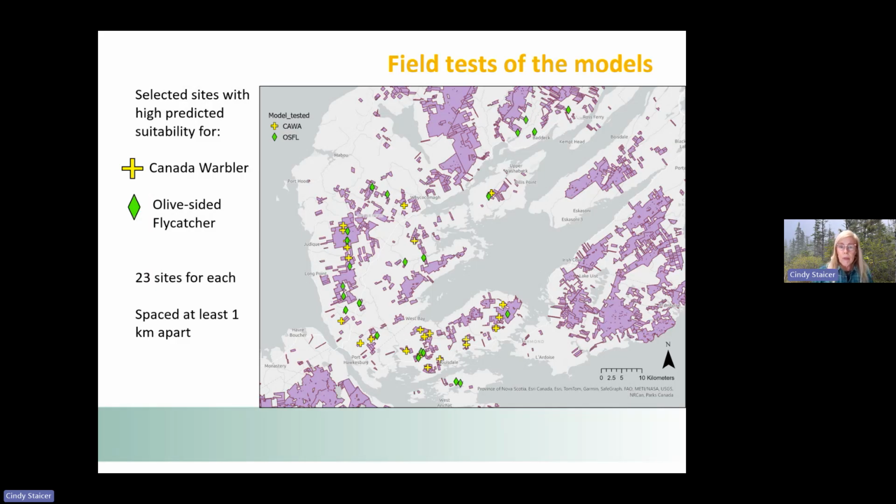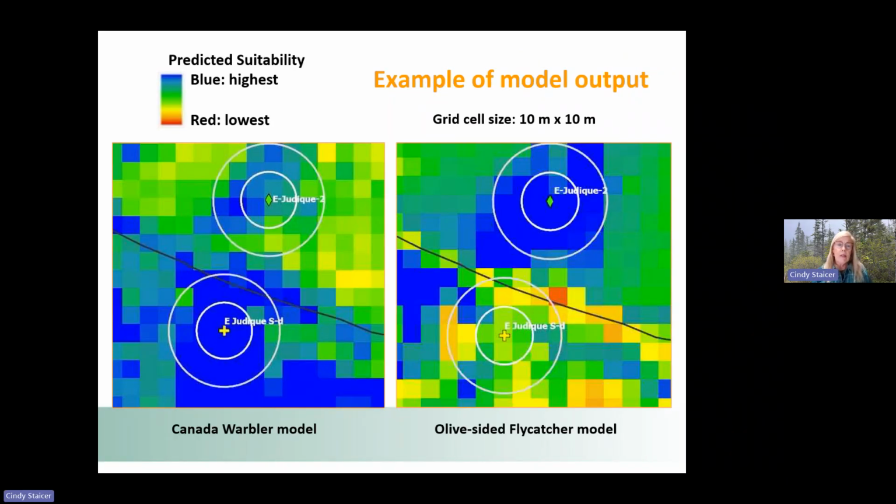The purple here is showing the PHP managed lands, and the green diamonds are showing the olive-sided flycatcher model sites, and the Canada warbler sites are shown in the yellow crosses. So we went out in order to choose the site.